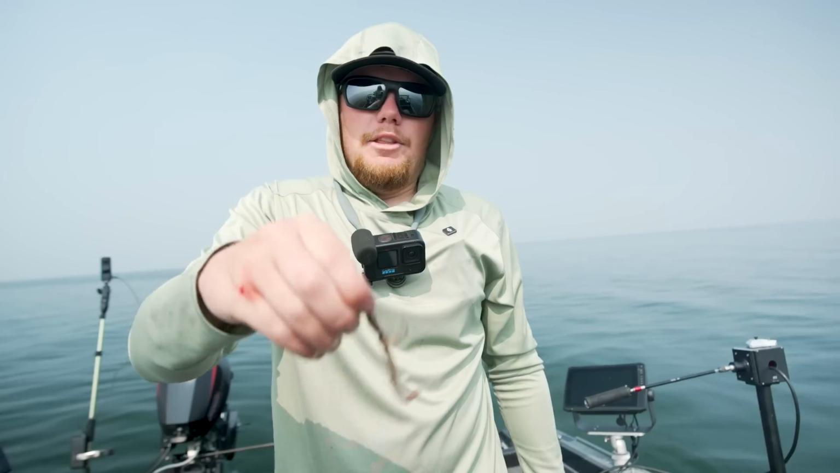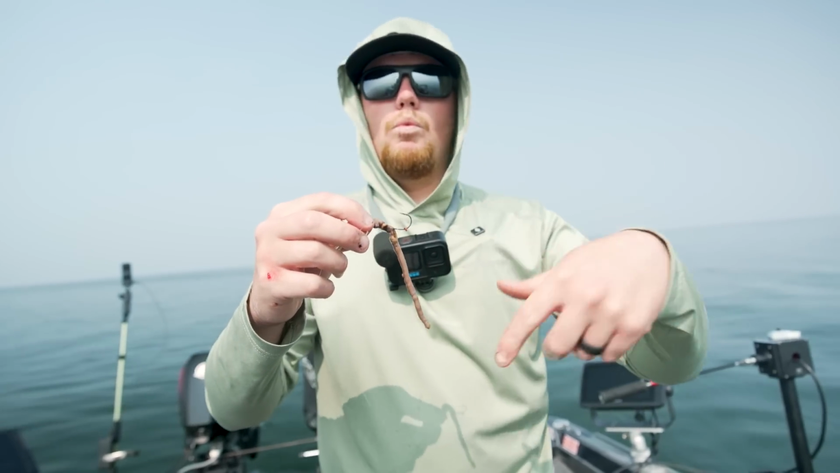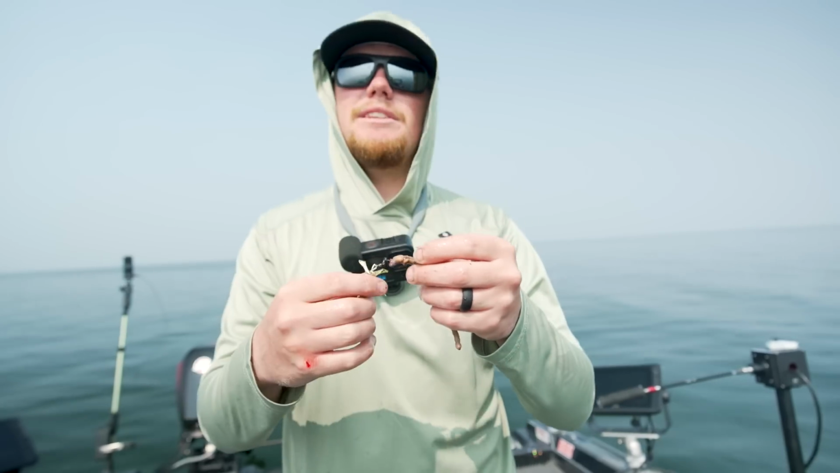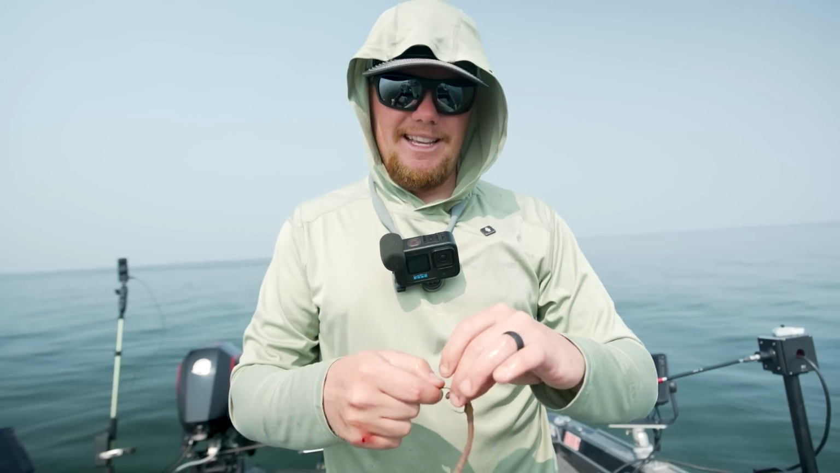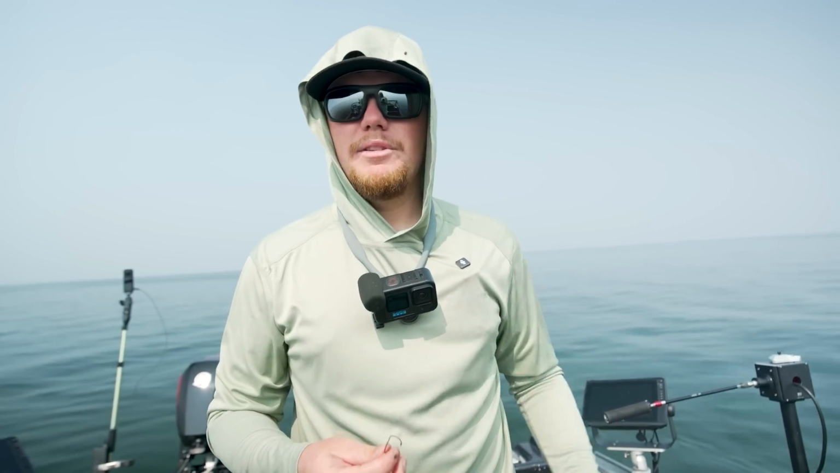Gosh, it feels good. There's actually a slow death hook back here, so when you get that night crawler rigged up on there, what this worm is going to do in the water is twirl. And it's just kind of irresistible to those walleyes. So you got the scent, you got the action, you got the flash. All you need is the bite, and that's exactly what we're getting. So I'm going to put a new crawler on here, see if we can find a few more of those bigger suspended fish.